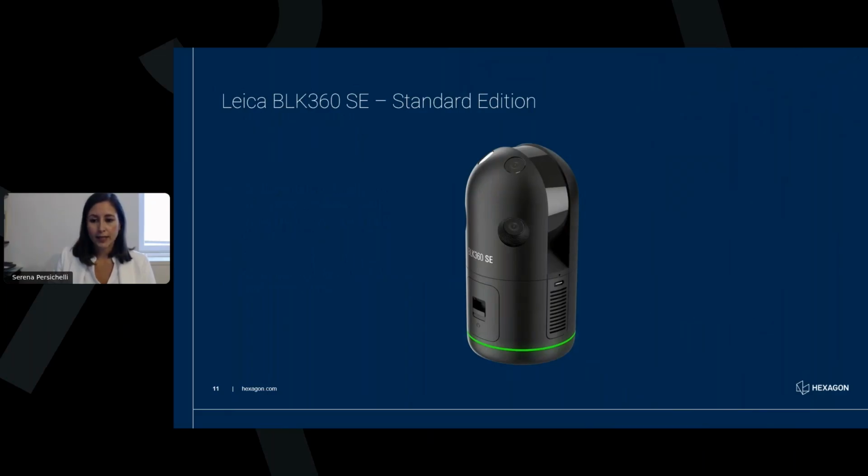Let's look a little bit at the details of the new scanner, and let's start from the imaging system. So we know that our users love to have beautiful images, that beautiful images are very important for you. That's why we equipped the BLK360 SE with a camera system made of 4 cameras to collect LDR and HDR spherical panorama images.